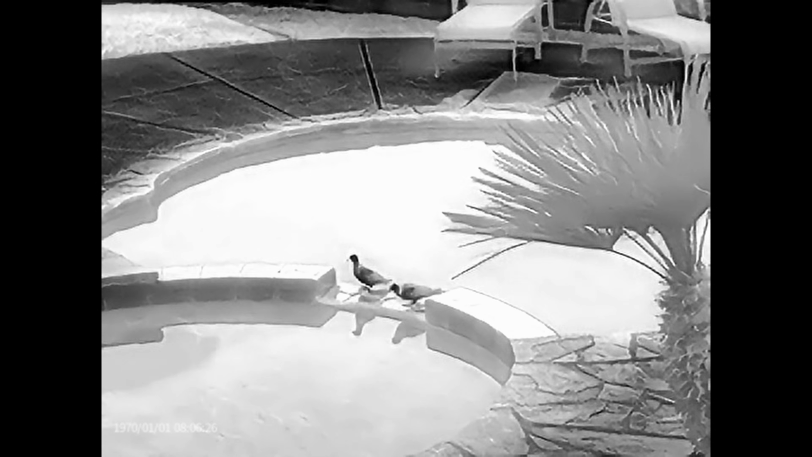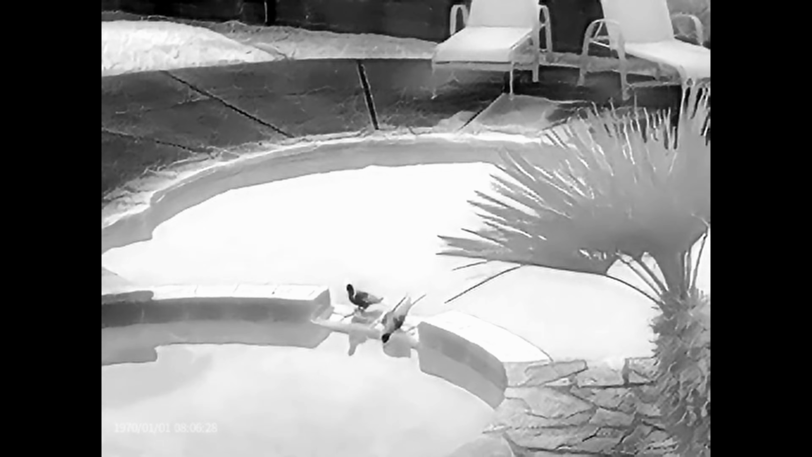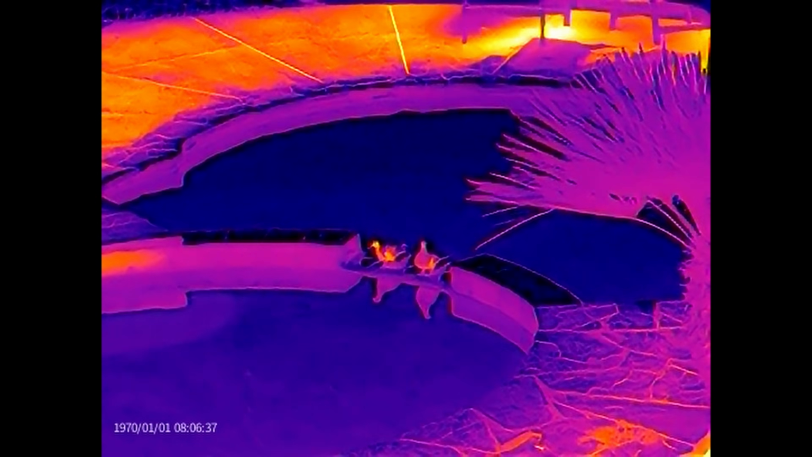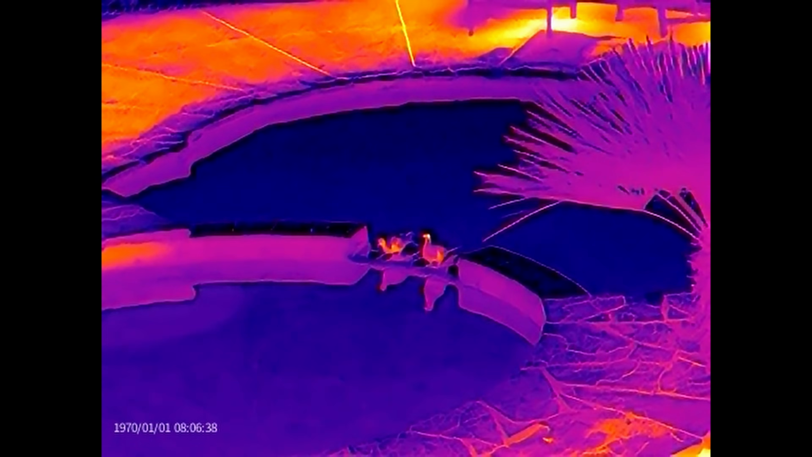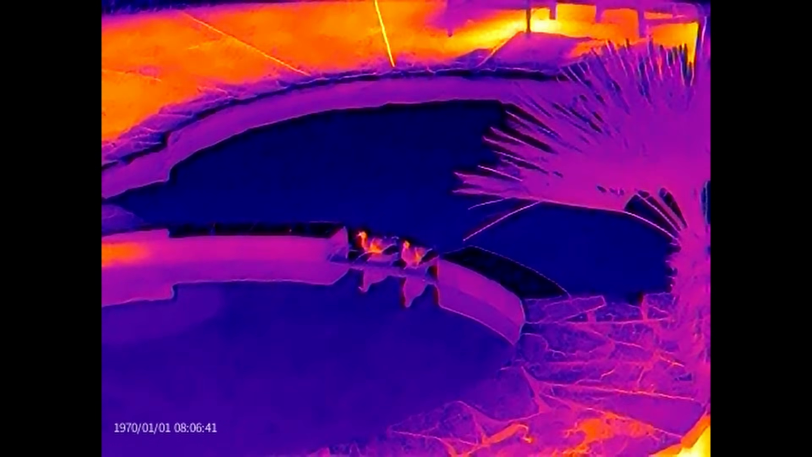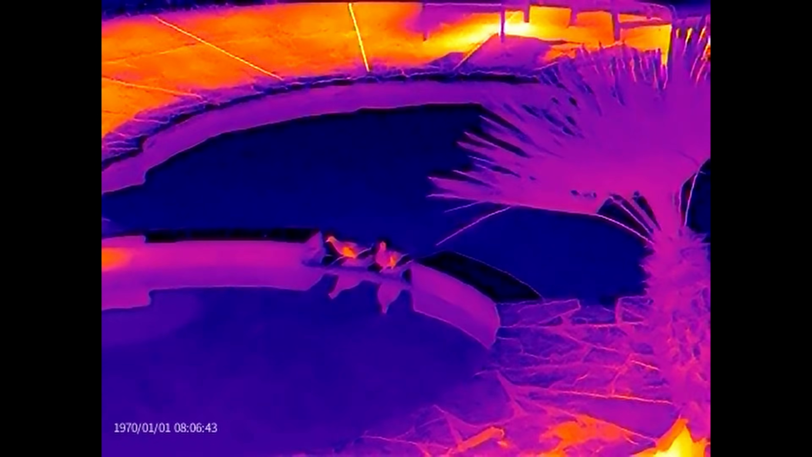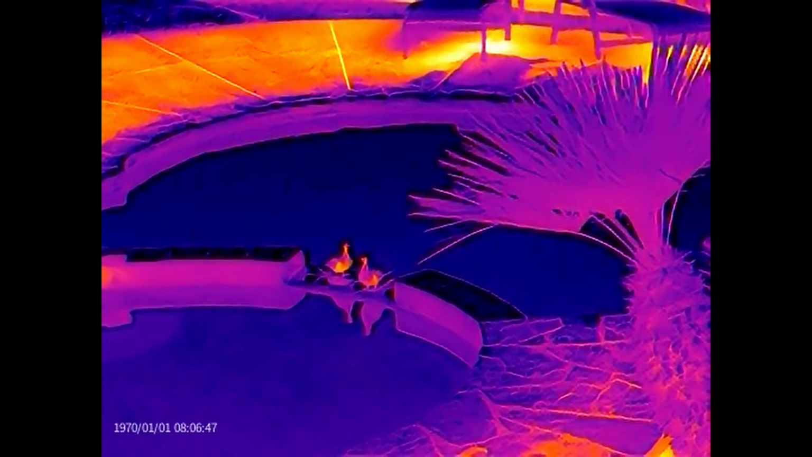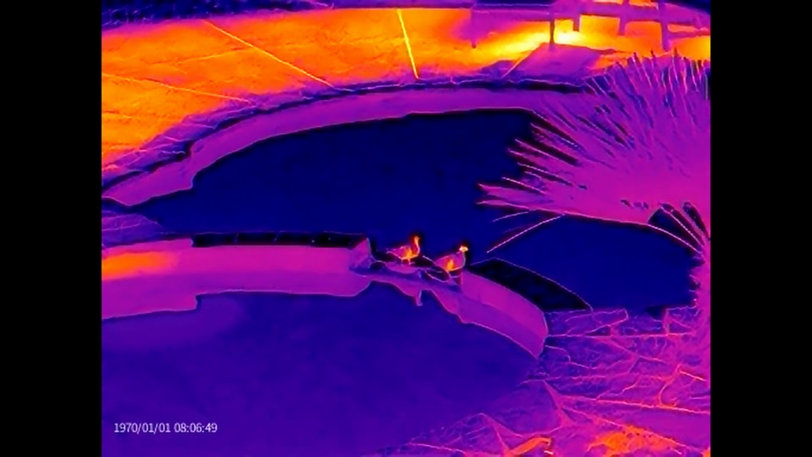Then we have some of these mourning doves. Now, these came down to the water, and I'll cycle through some of these modes so you can see the different modes on the Thermalmaster. As you can tell, it does its job. It does what it's advertised to do. It picks out differences in the heat signatures, and you can clearly see that there are birds here taking drinks from this pool type area.